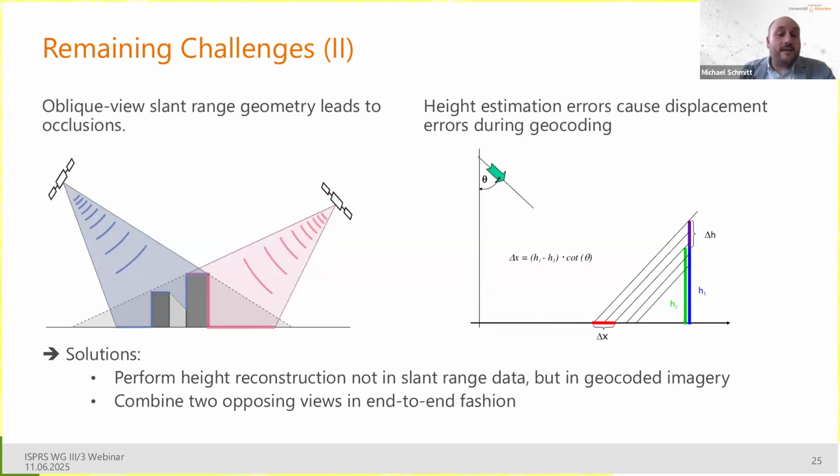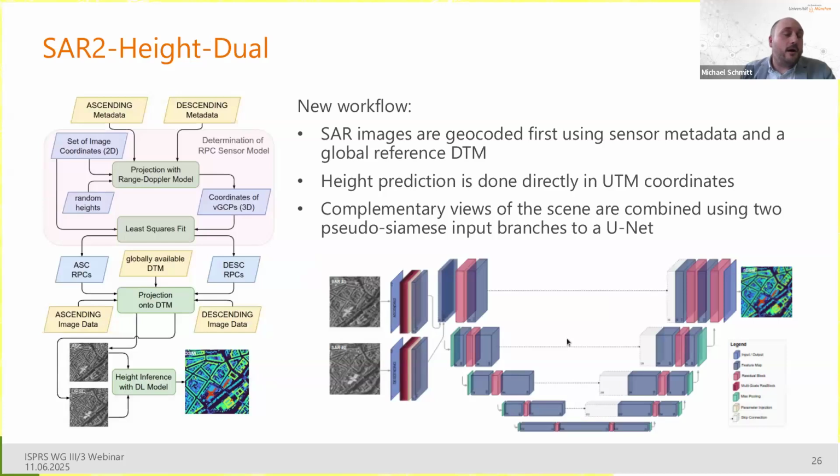And therefore we came up with the idea, let's perform height reconstruction not in slant range data, but in geocoded imagery, and let's combine two opposing views in an end-to-end fashion to do some sort of data fusion to get a better, more reliable, more robust result. And that's how we developed SAR-to-height dual, which is shown as a flowchart here on the left. The flowchart is super complicated and we don't have to look at it in detail. In particular, we ignore the pink box up here, because this is only telling us how to reconstruct rational polynomial coefficients that are typically used in optical imaging for SAR data.